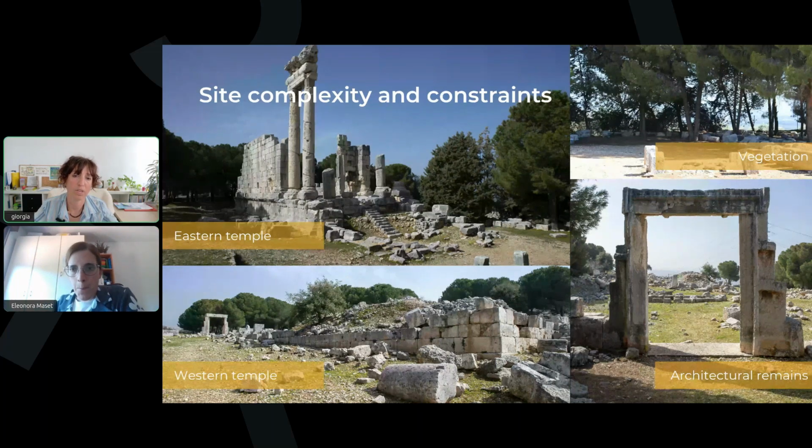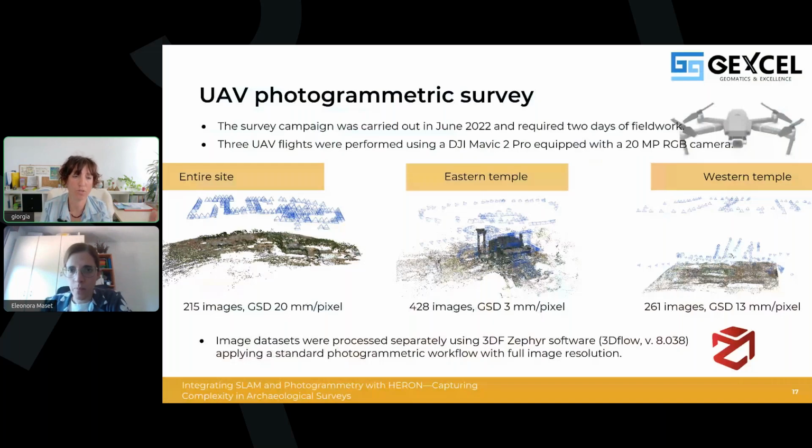Okay, so here again, you have used both the photogrammetry and the SLAM approaches. And I think what is interesting is what has changed in the UAV campaign, but also in the SLAM, with respect to the previous project.